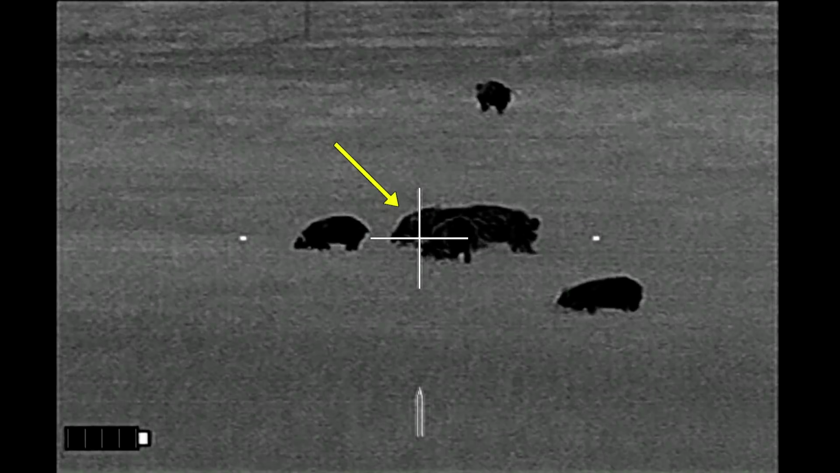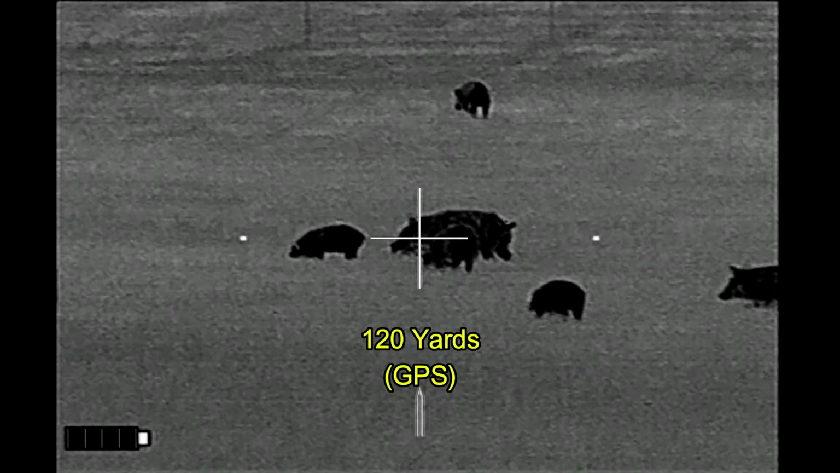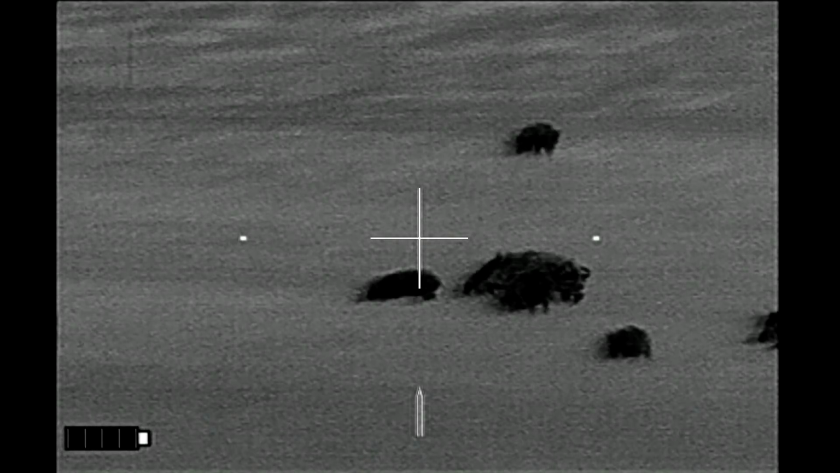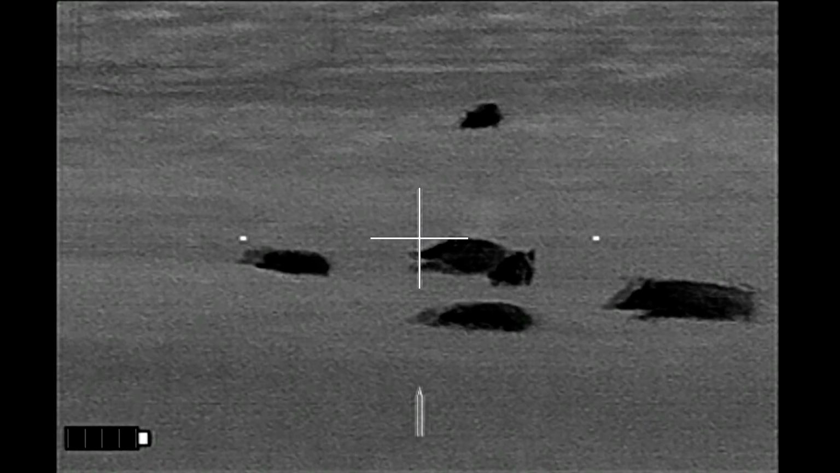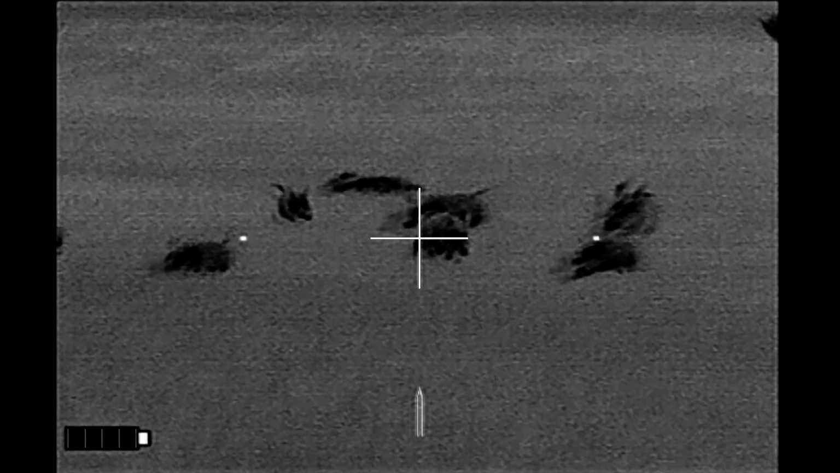Okay, looking at this opening shot, we've got two hogs that are going to come into alignment. This is a close-up showing about where I was aiming, which happens to be where the bullet impacts. Here you can see the distant hog has gone down first. And all the hogs run.